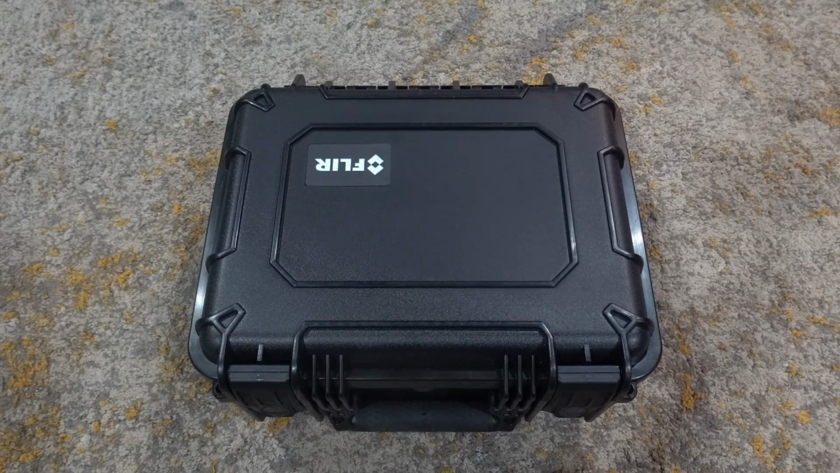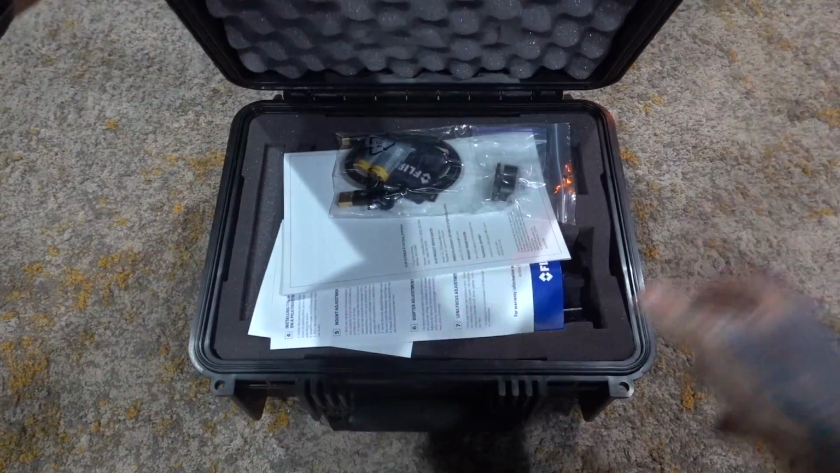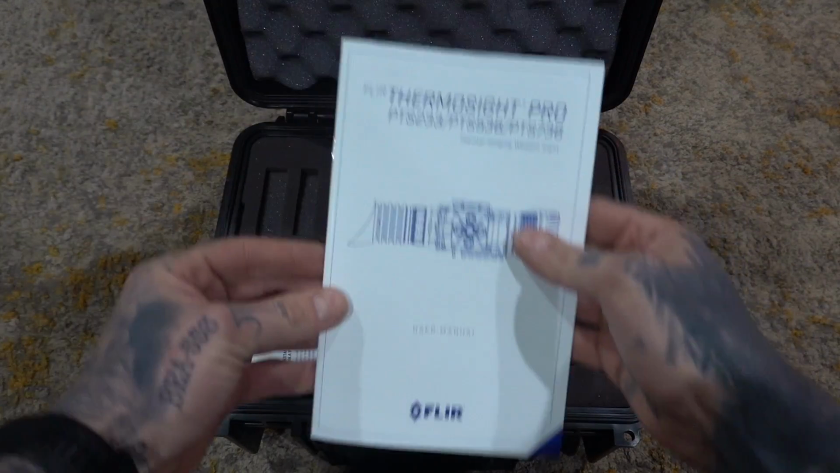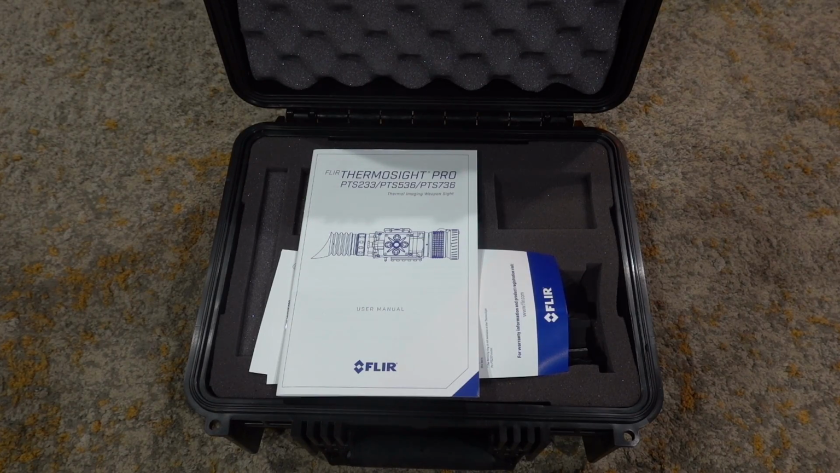You guys have been asking me for a really long time to do more optics, more night vision stuff. I figured what better than to throw in my latest IR purchase. This, of course, is the Flir Thermosight Pro PTS233.